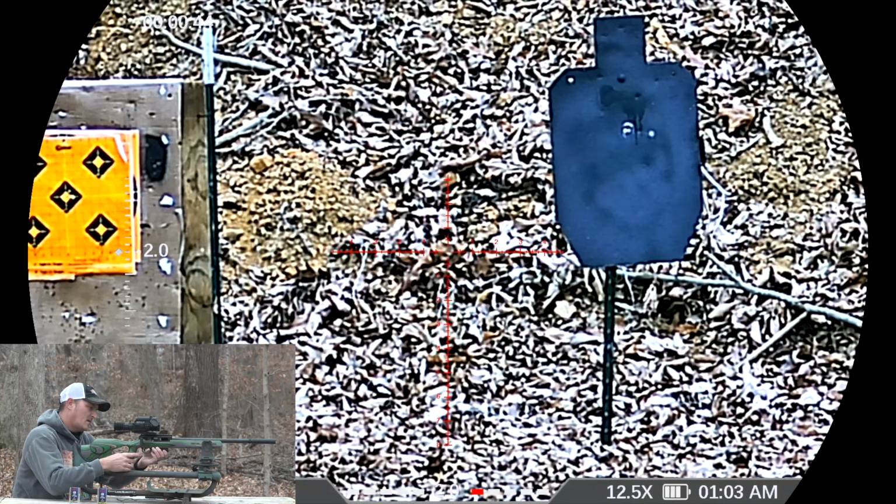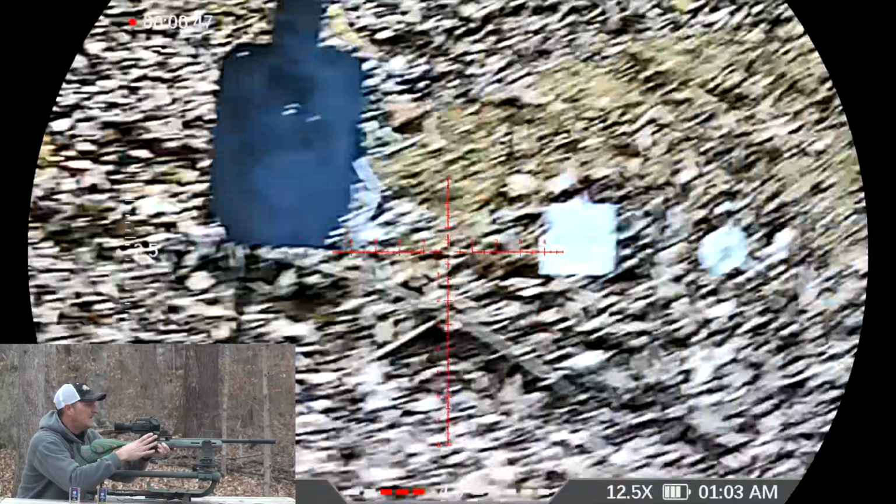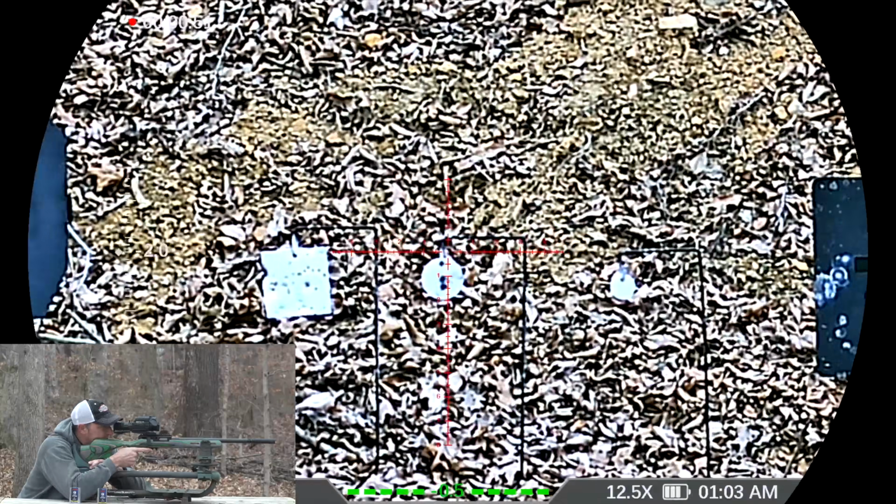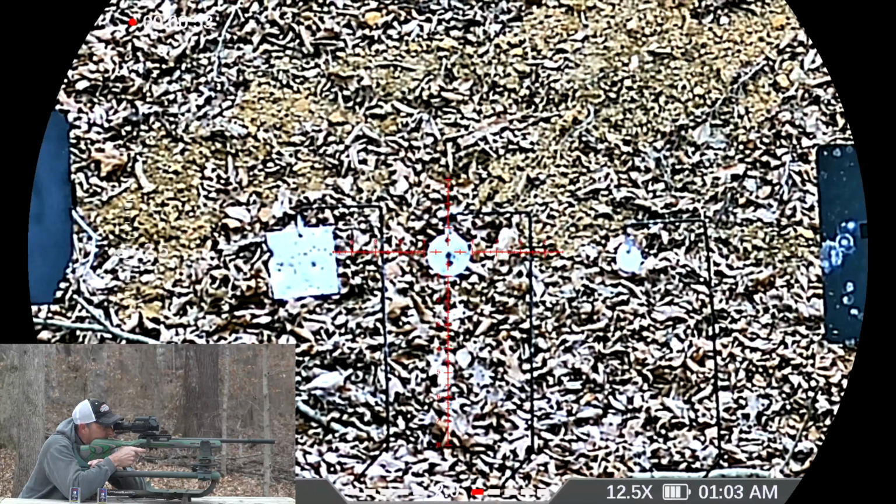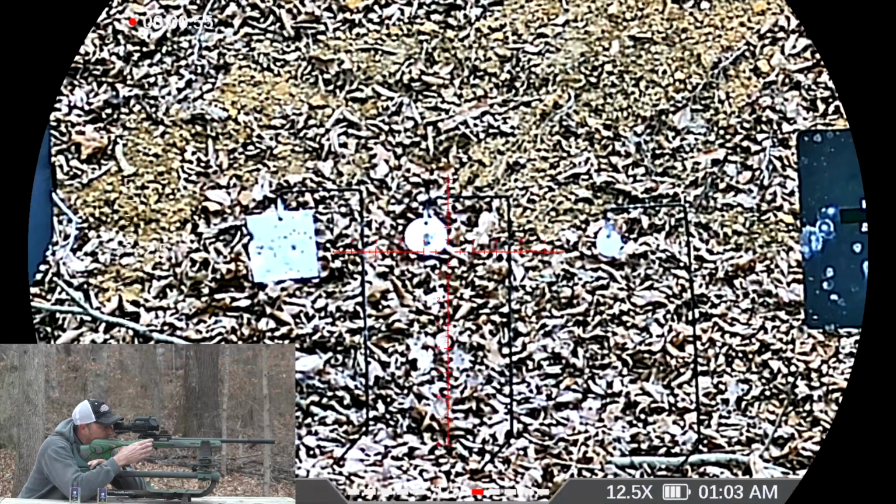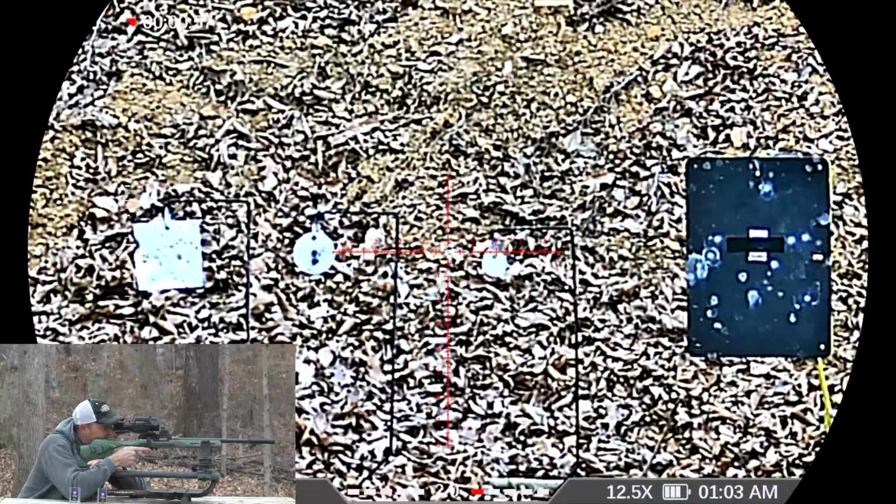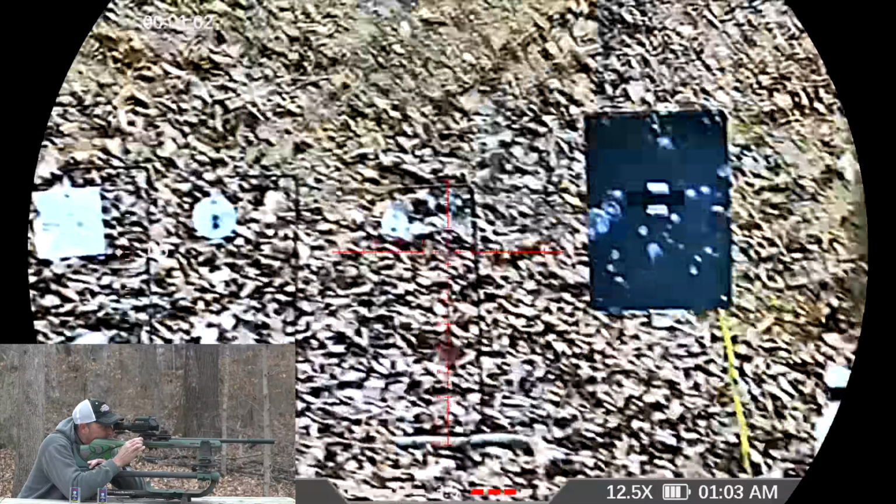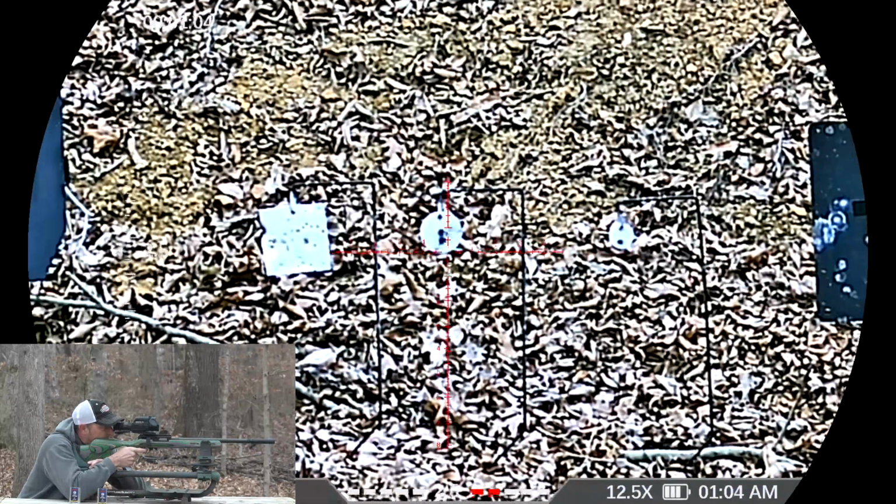So your thermal and your daytime scope can be easily swapped back and forth. I've got a few rounds loaded up here, and I'm just going to shoot this plate right here. Now this is at 100 yards. You guys are seeing exactly what I see. Here's a 2-inch plate. Wham.